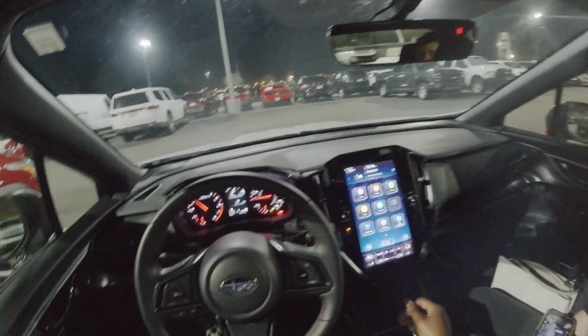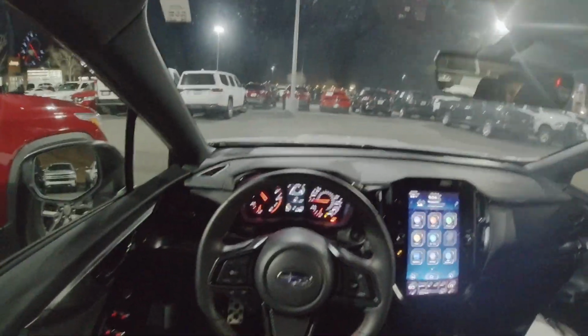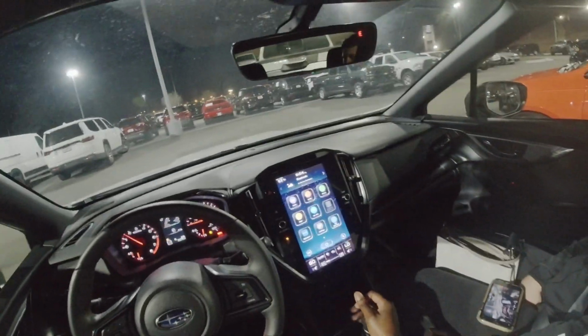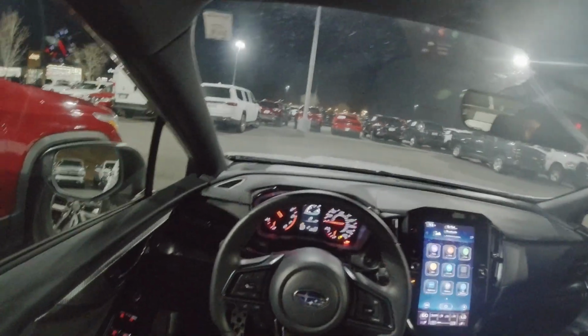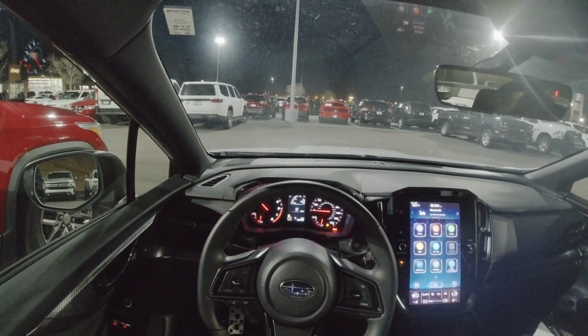I mean, but I sat in the GT one and they had the Recaro seats, and those Recaro seats felt so good. They felt so good, and they were electronic too. And the only thing is, you only got it in the CVT. Yeah, it was like $40K, and I was like, I don't want the CVT in it. I just want the seats. I just wanted the seats out. That's all I ever wanted.